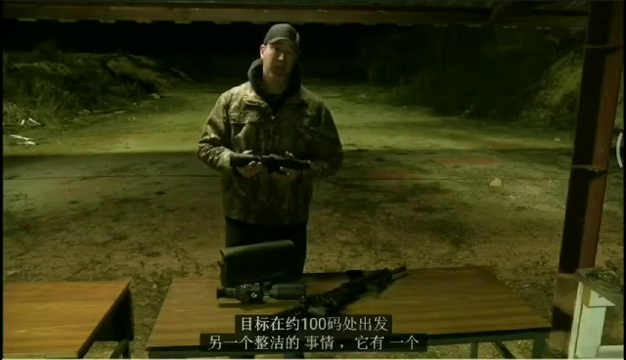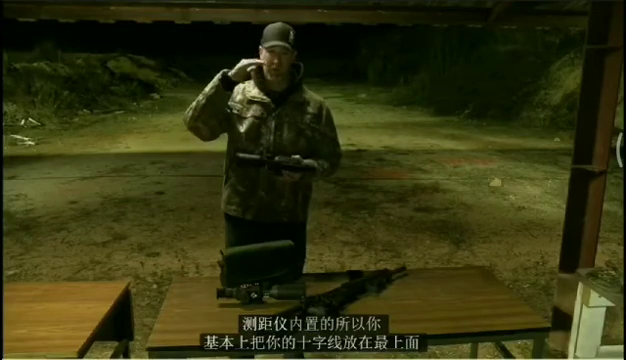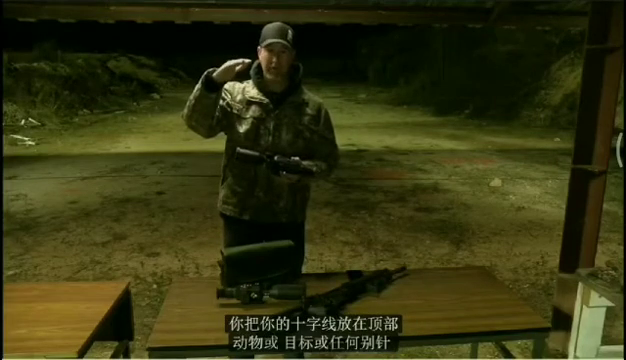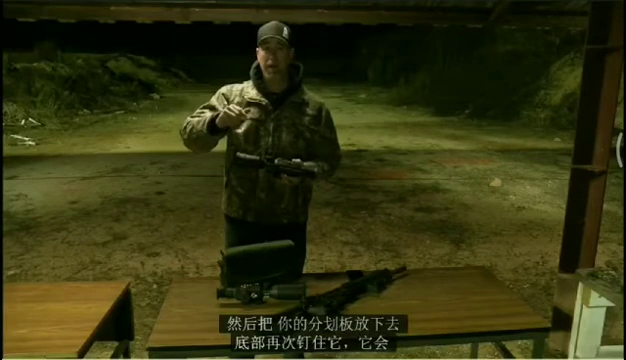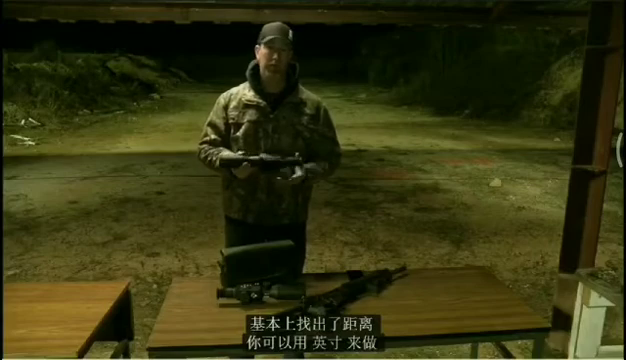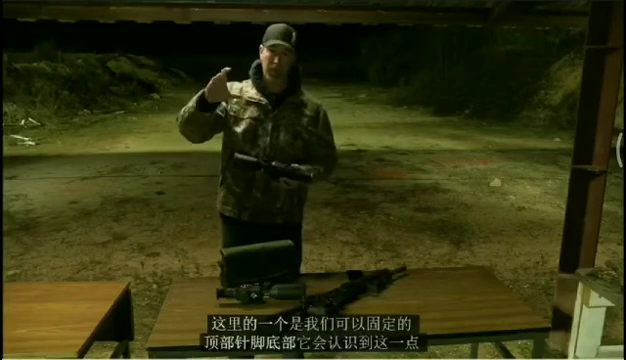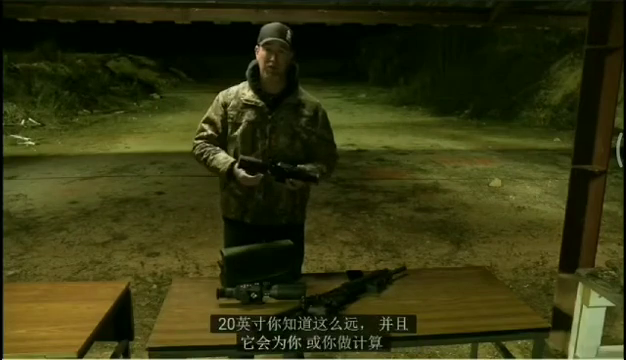Another neat thing about it, it's got a rangefinder built into it. So you essentially put your reticle on the rangefinder setting. You put your reticle on the top of the animal or the target or whatever, pin it, and then bring your reticle down to the bottom, pin it again, and it'll basically figure out the distance for you. So you can either do it by inches and say, I know my target is 20 inches, which the one out here is. We can pin the top, pin the bottom. It'll recognize that 20 inches is so far away, and it'll do the calculations for you.